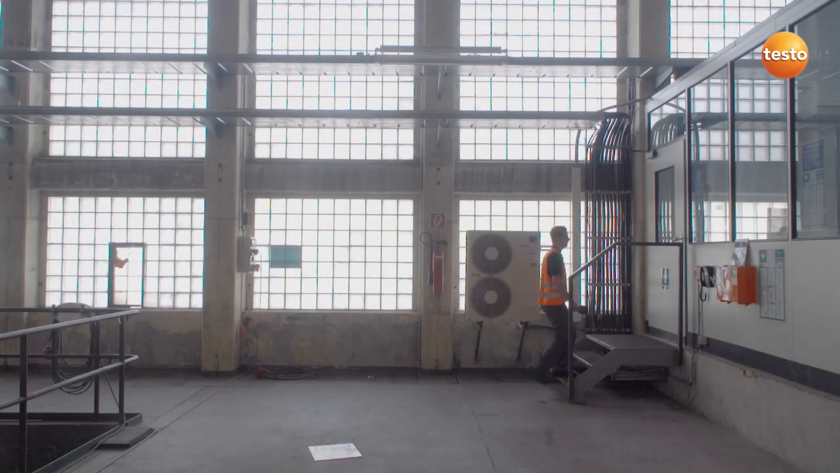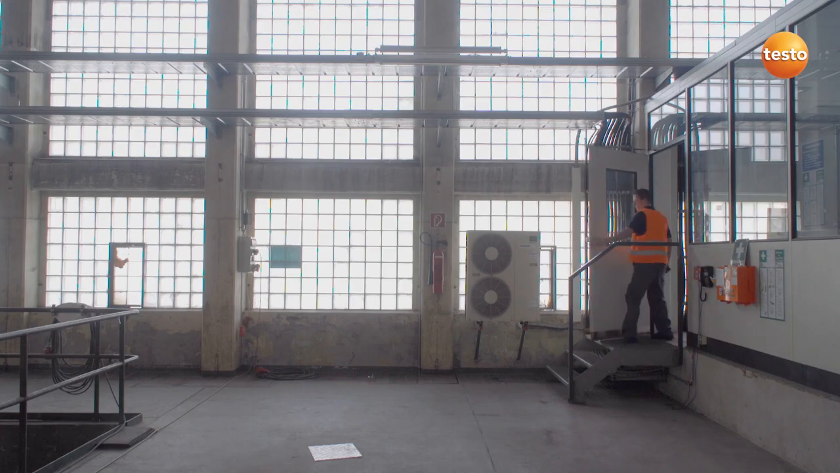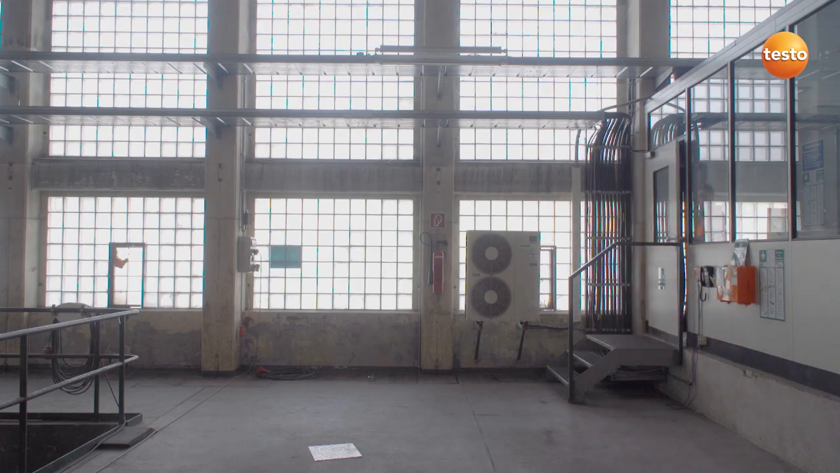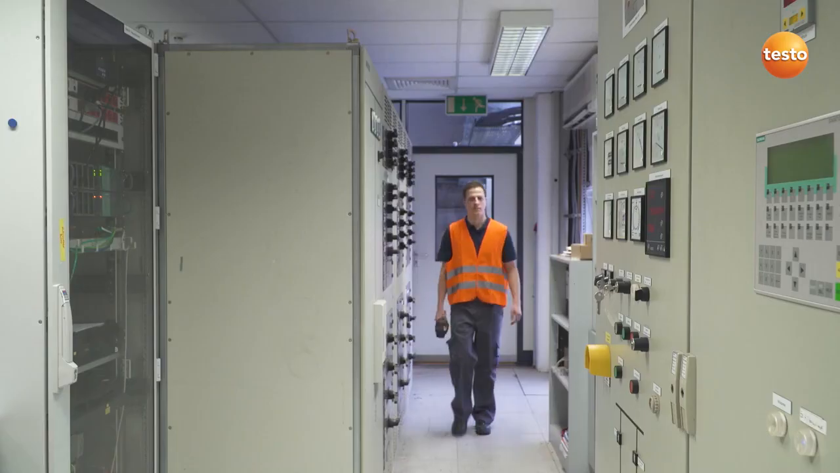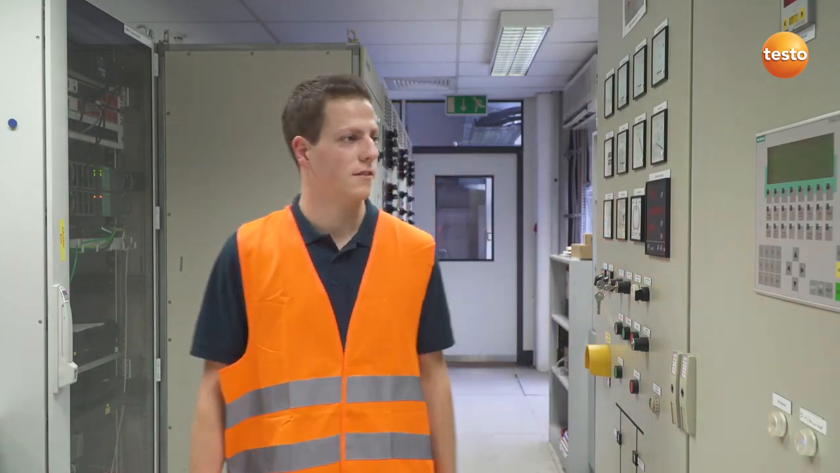How to work with thermal imagers in electrical maintenance. We're starting the inspection with switching cabinets in this room.